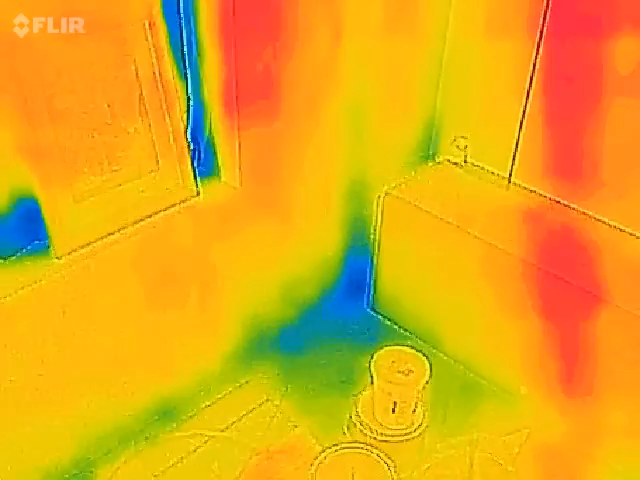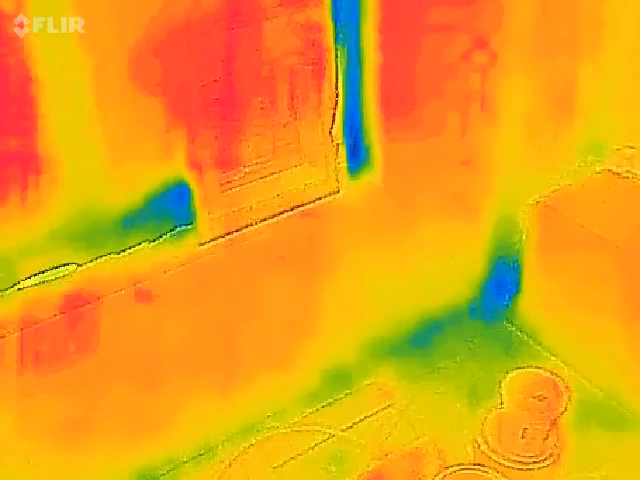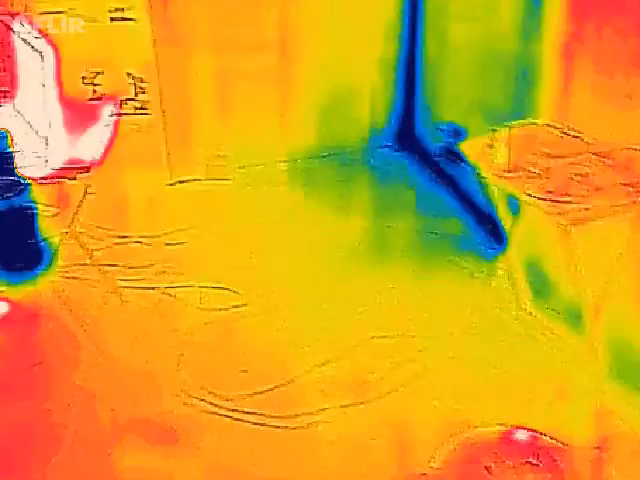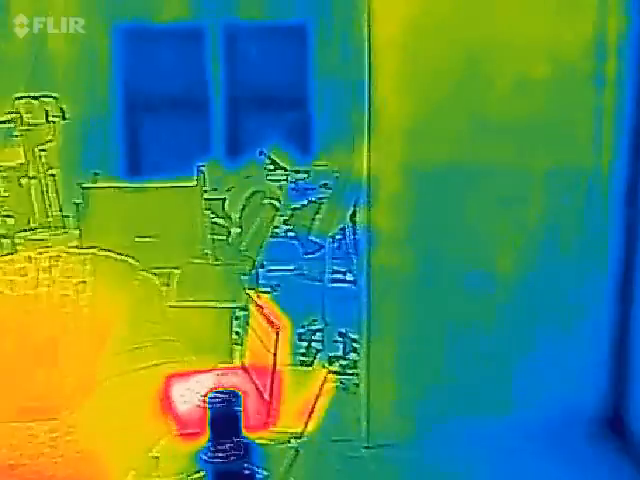Now that corner is very cold. I think there was a hole that I patched there. Yeah, there was. And there wasn't much insulation behind it. So you can see in the corners here, lots of cold. The door's radiating like crazy. Isn't that slick?